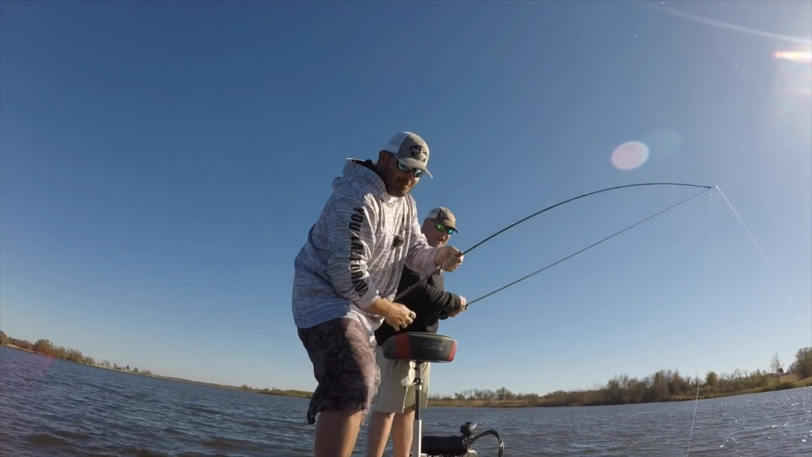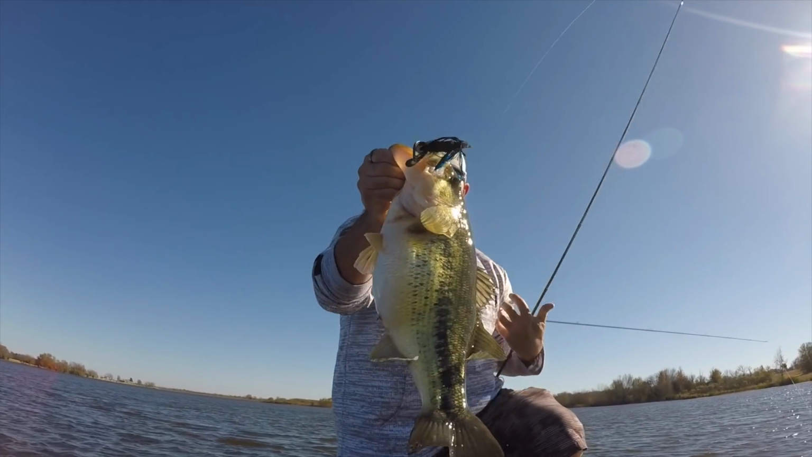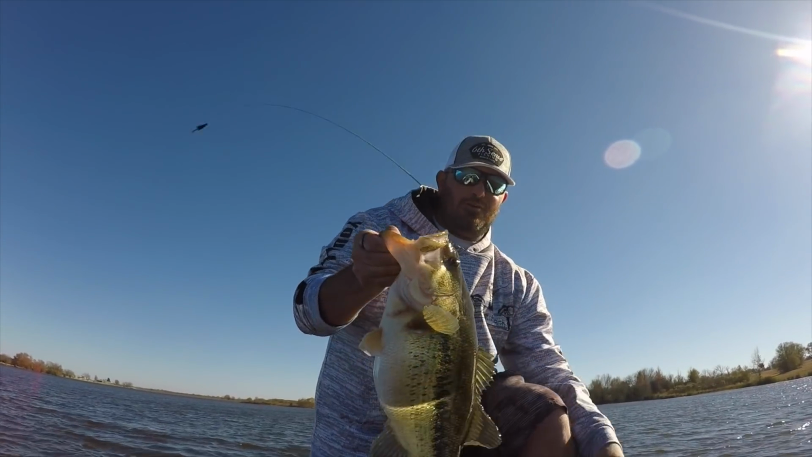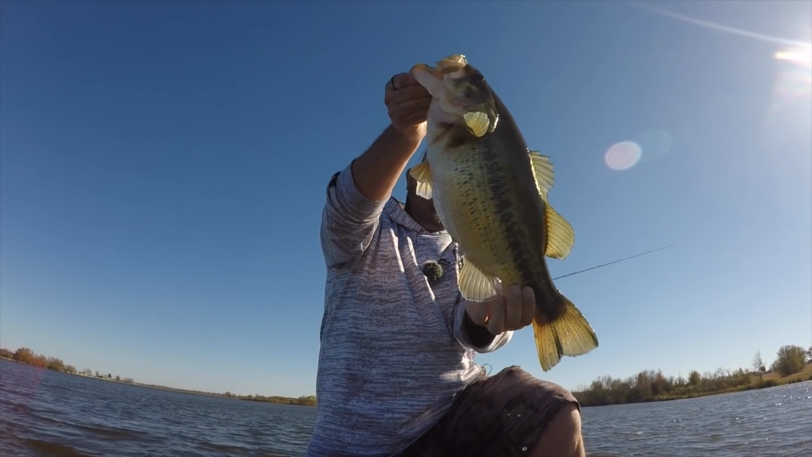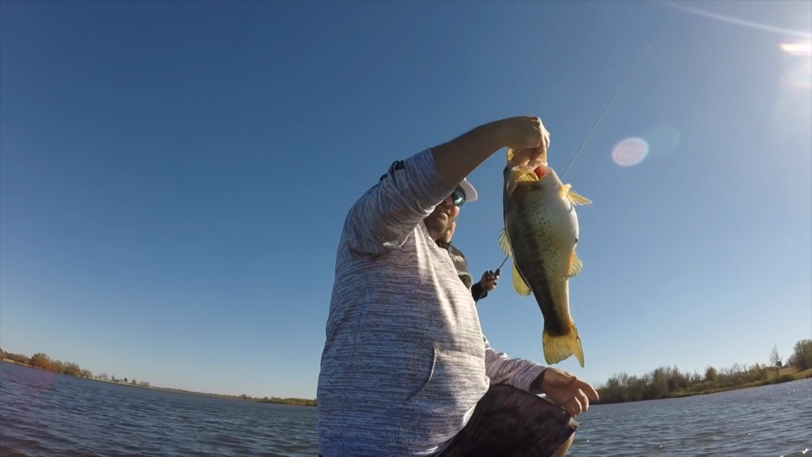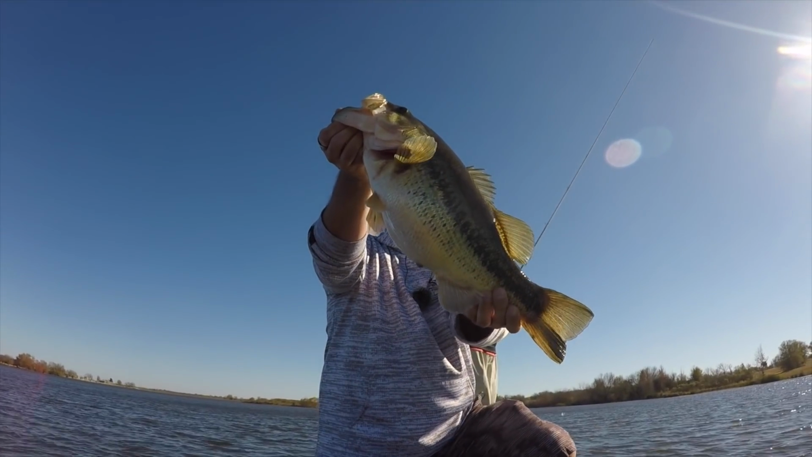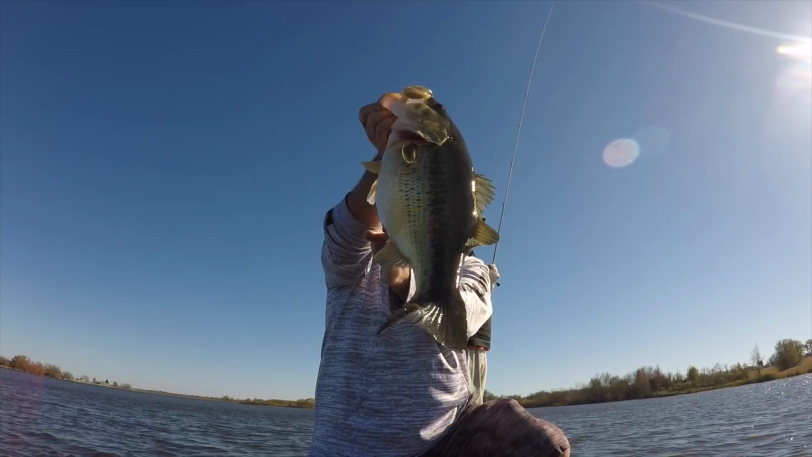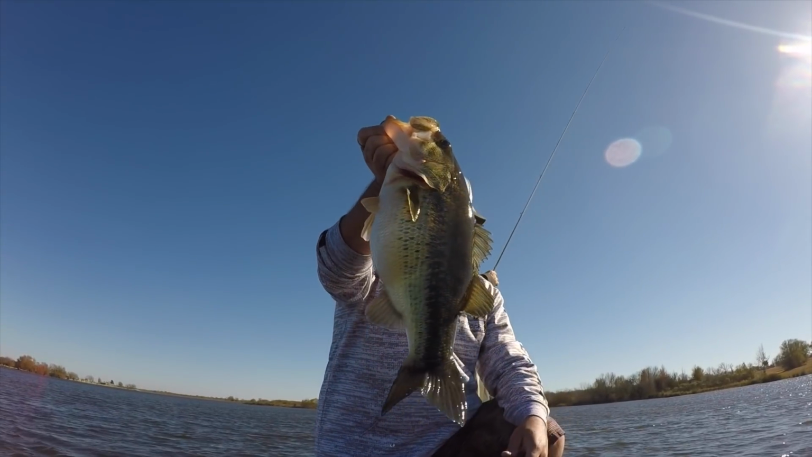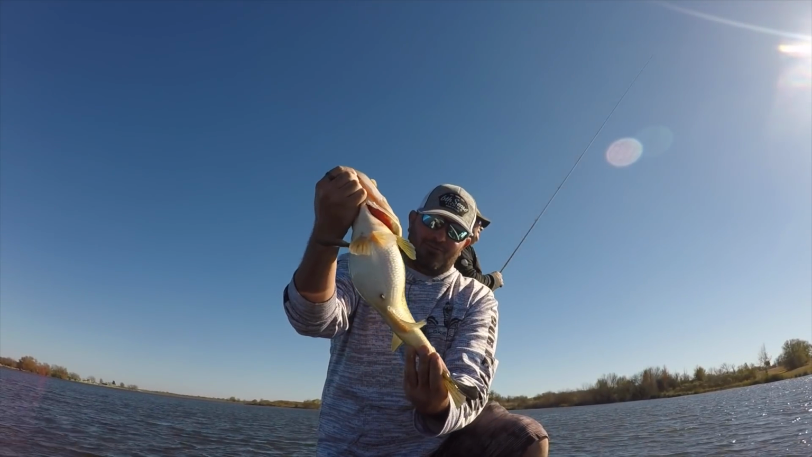Look how fat. God, look how fat that fish is. Holy cow, people. That sucker, golly, that is as fat as it absolutely gets. I mean, it's obese, dude. This looks like me after pizza night, bro. That's a pig. Holy crap. He's so fat.